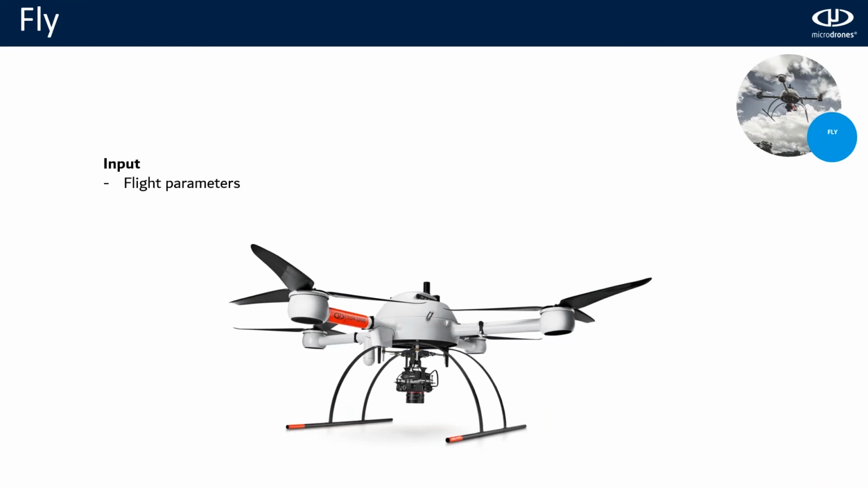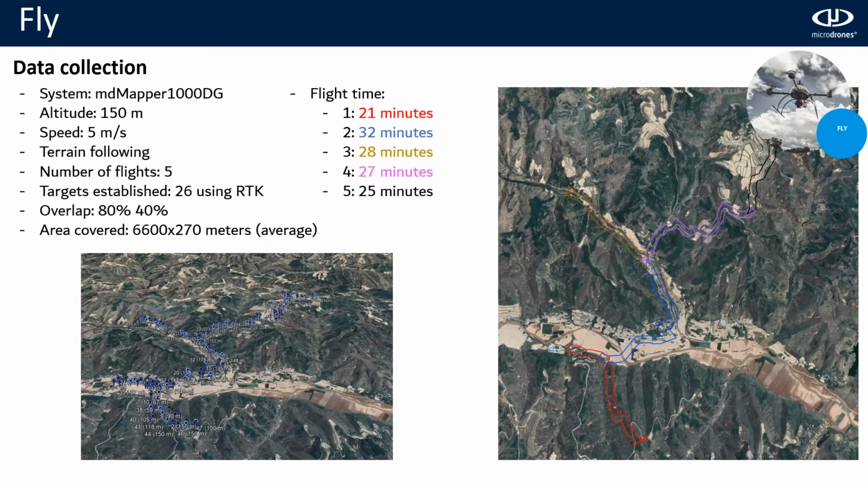Now we will see what our team did on the field. In this part, we first input the flight parameters that I just explained in the previous section, and the output will be the flights, or the data acquired. And here is the data collection.